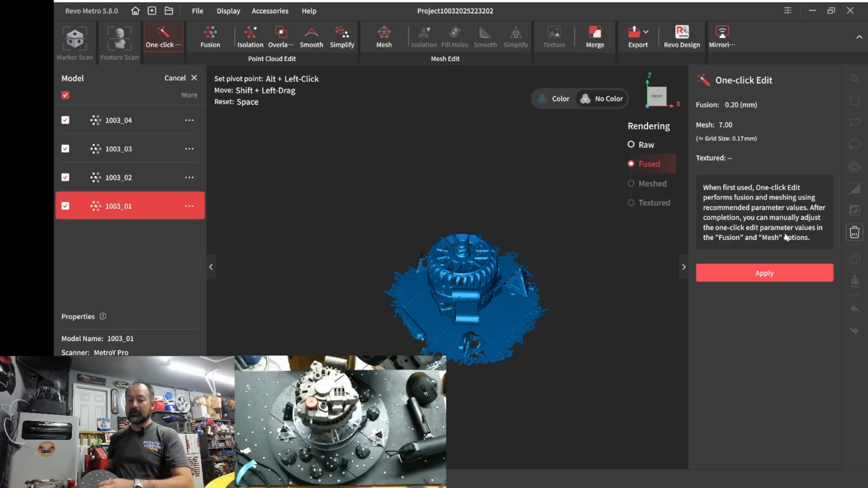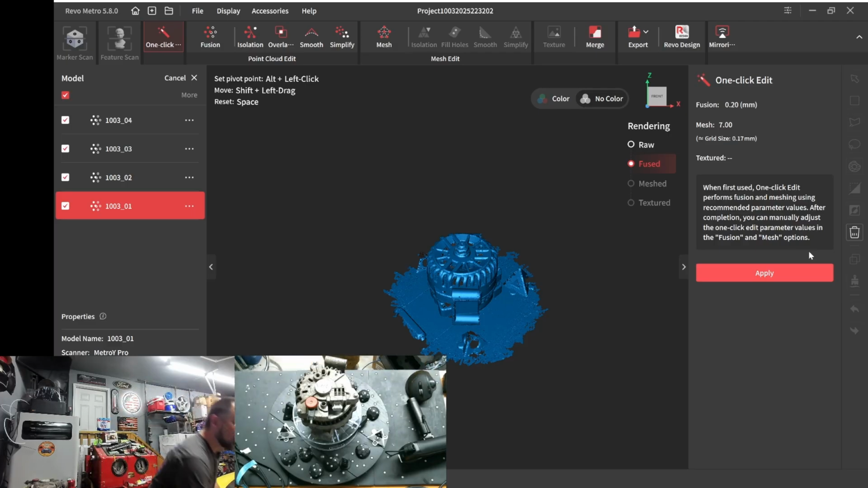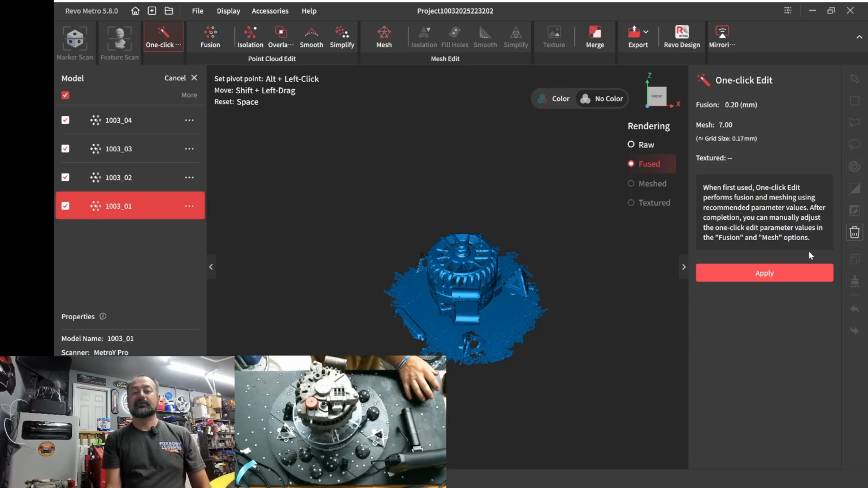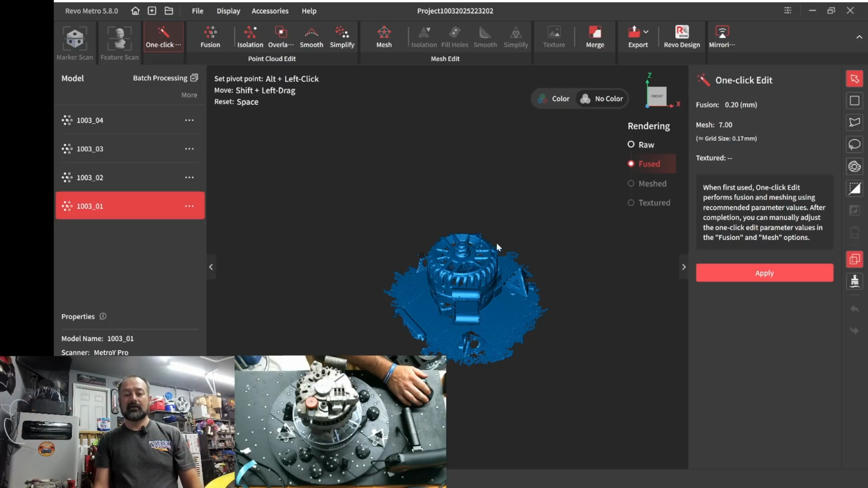But if you have a part that will fit on this, like this mouse or a turbocharger or anything like that, that's going to work out excellent. That's why I like buying a higher end scanner. So now let's not waste too much more time. Go ahead, hit OK.